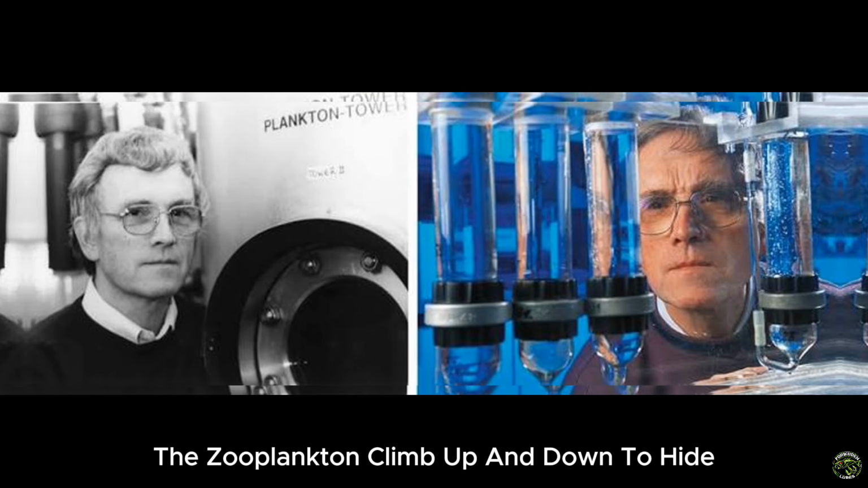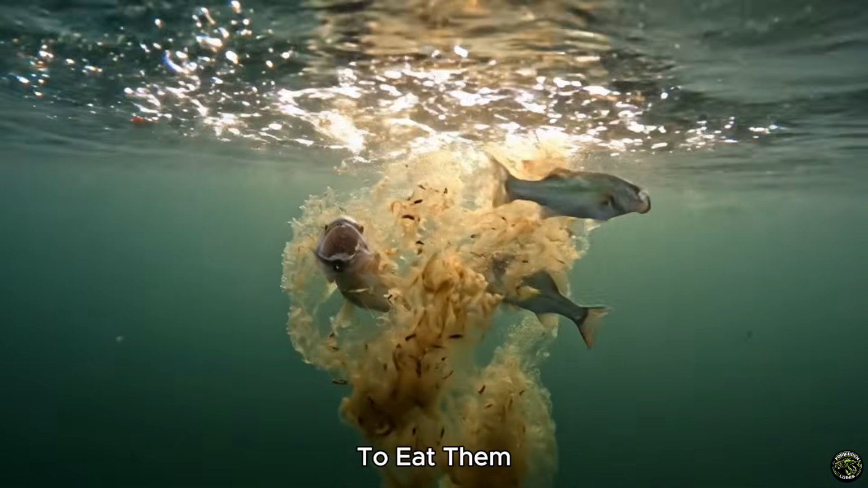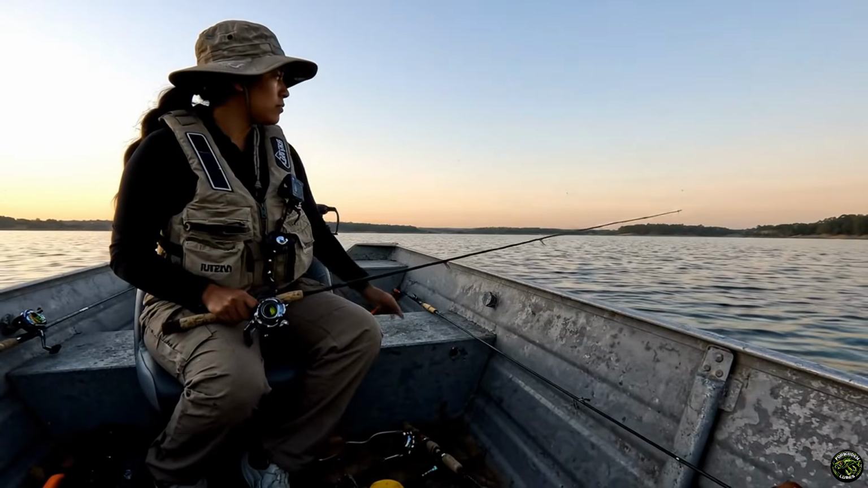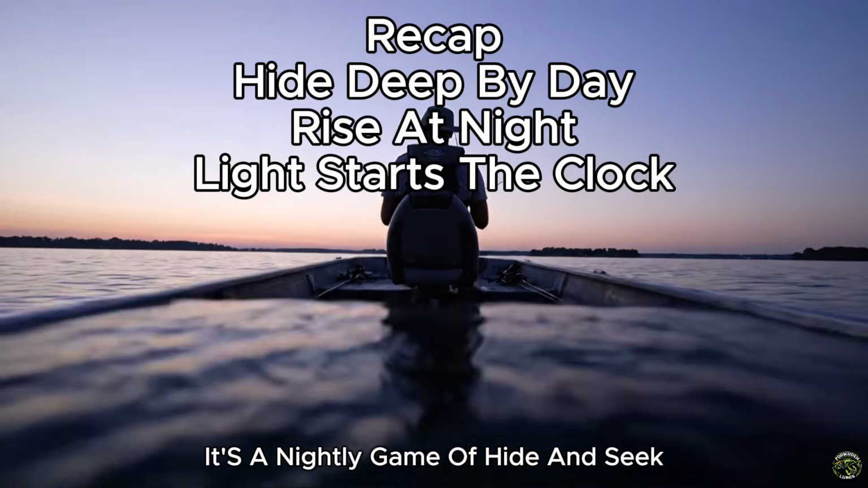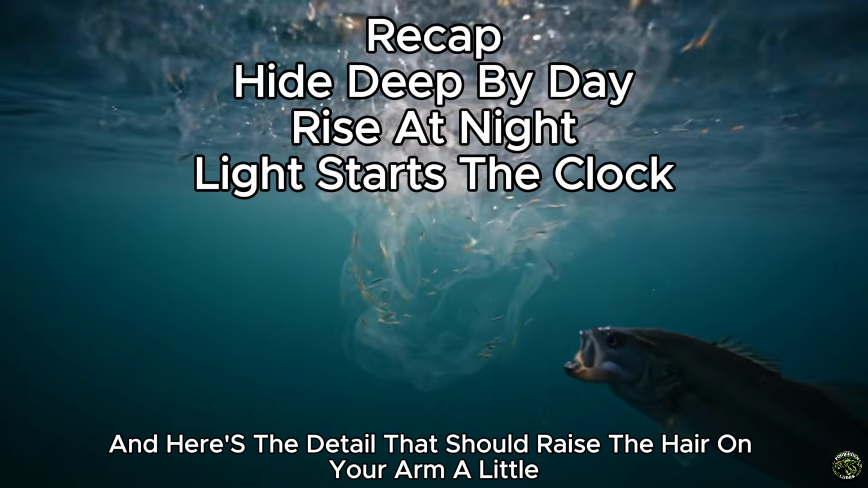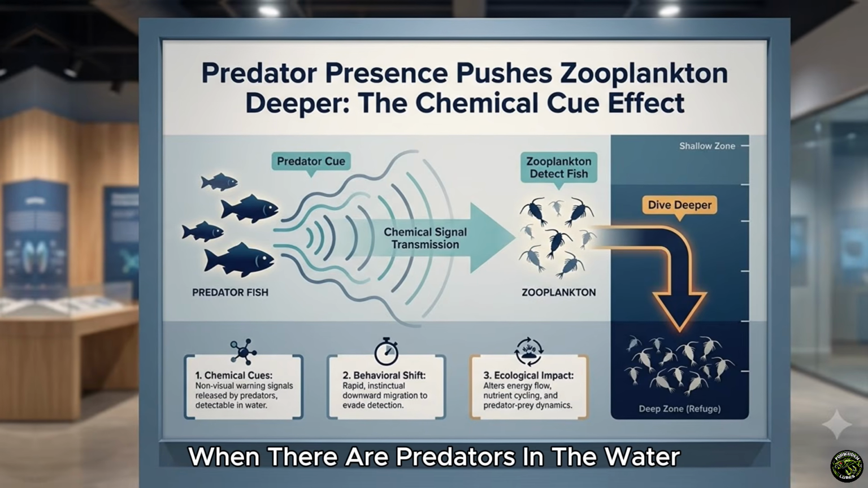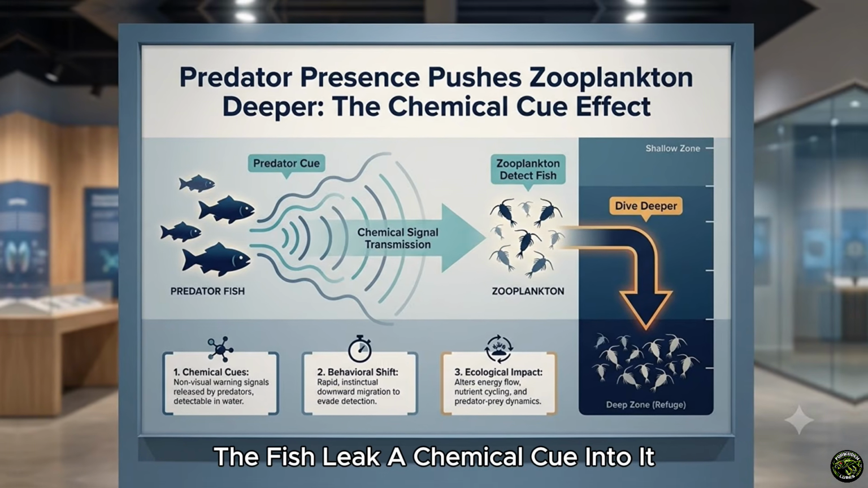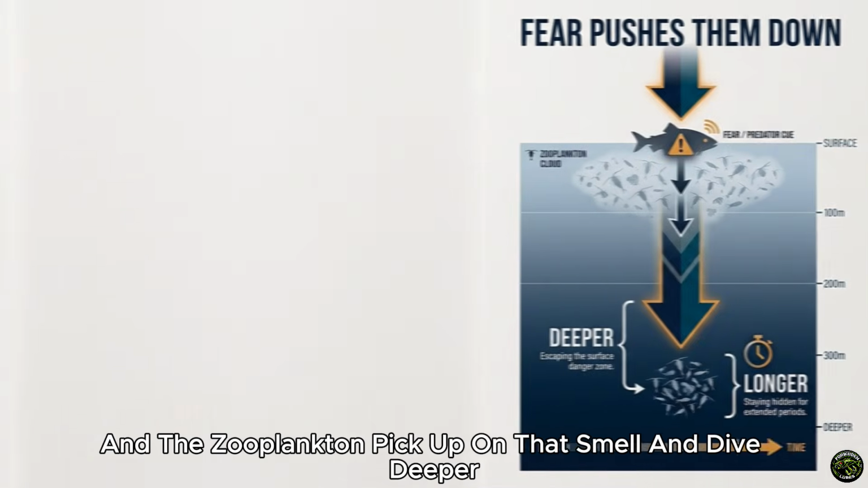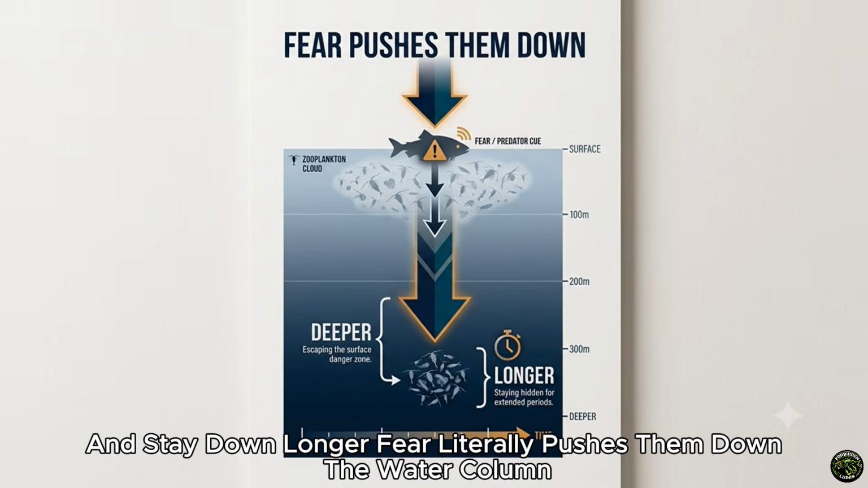The zooplankton climb up and down to hide, down in the dark by day, where fish can't see to eat them, up to the rich surface food at night, under the cover of darkness. It's a nightly game of hide and seek, and light is what starts the clock. And here's the detail that should raise the hair on your arm a little. Those tiny animals can smell fish. When there are predators in the water, the fish leak a chemical cue into it, and the zooplankton pick up on that smell and dive deeper and stay down longer. Fear literally pushes them down the water column.